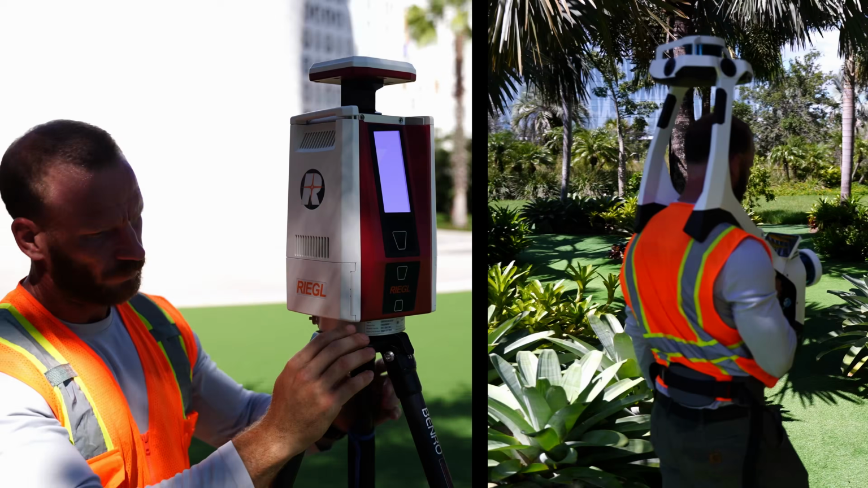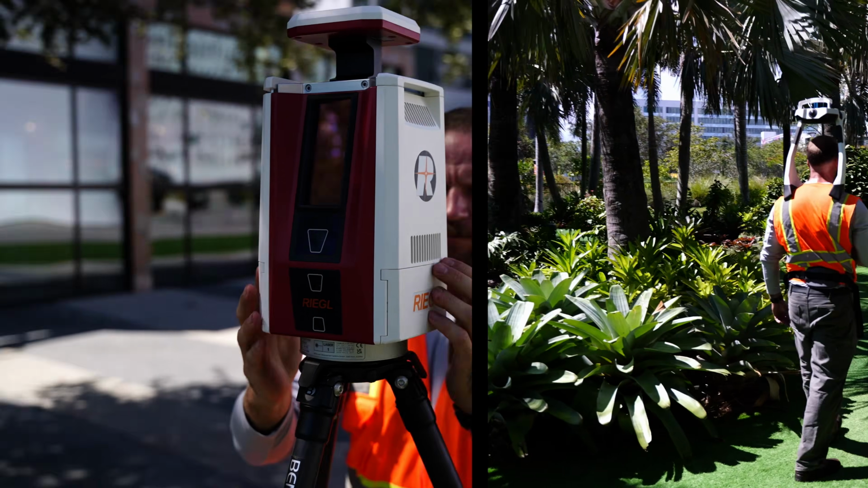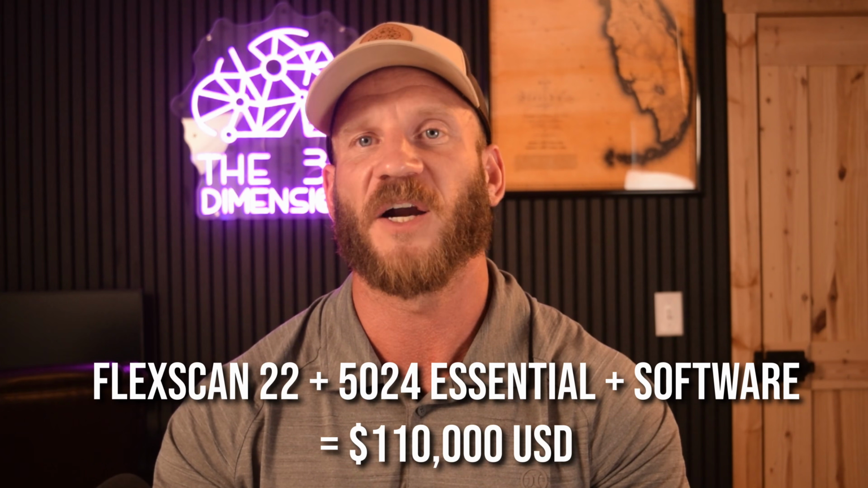If one were to get a VZ600i plus a VLX, which is the setup I'm currently running, you're well over $200,000. Not to mention all the pain points of having to deal with 2 ecosystems. But having 2 separate scanners does mean you can use both simultaneously on different projects. If the $140,000 price tag is a hard pill to swallow, they also offer the FlexScan combined with a version of the 5024 with less bells and whistles for $110K.